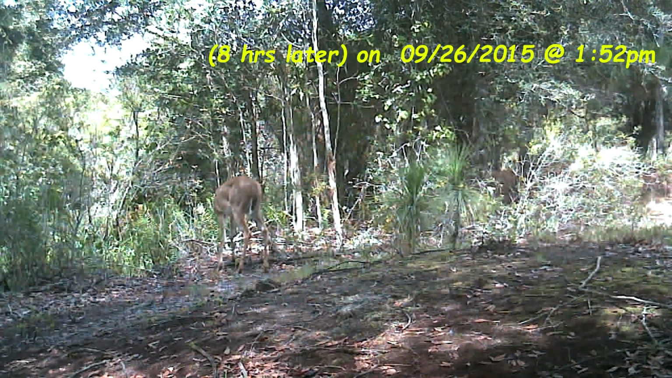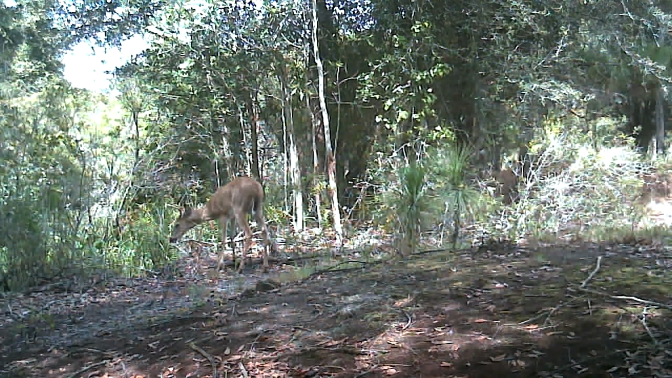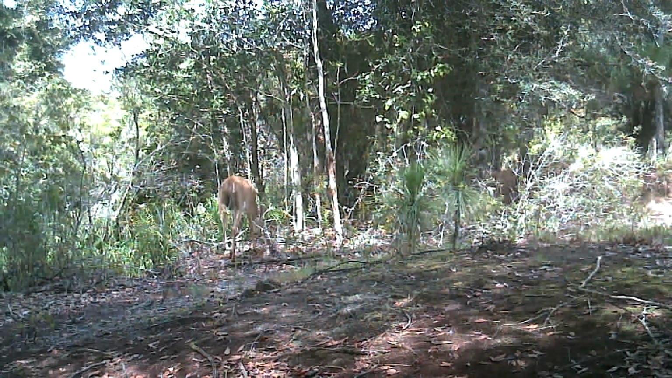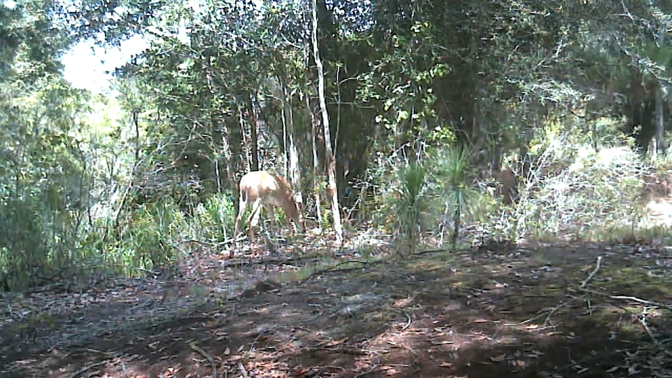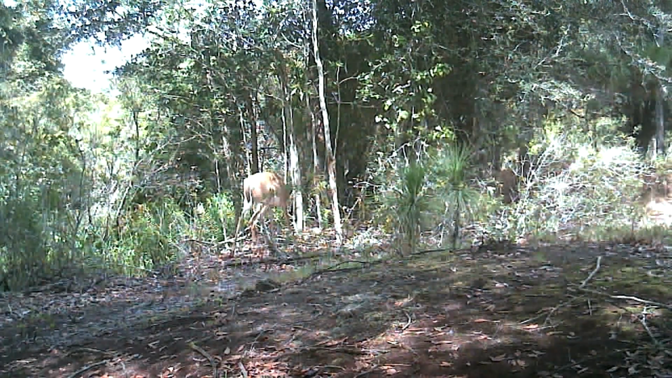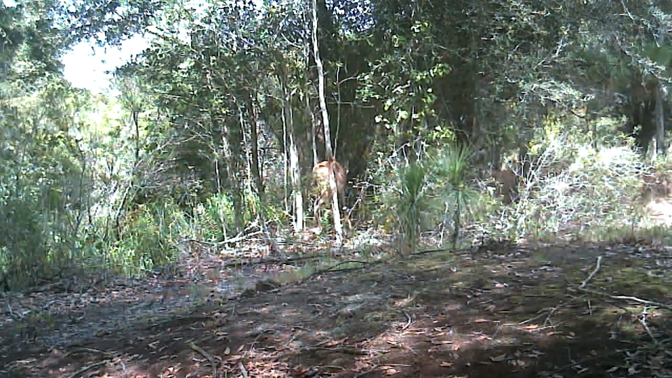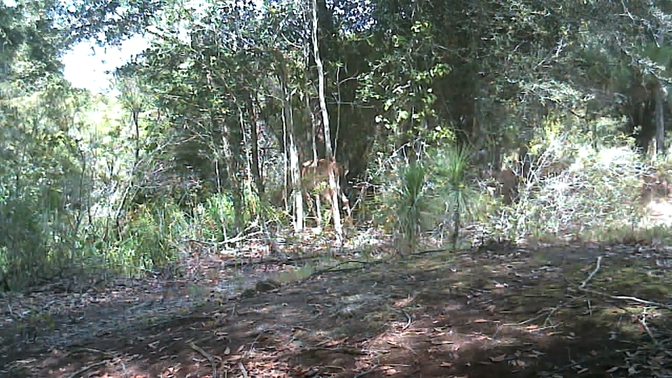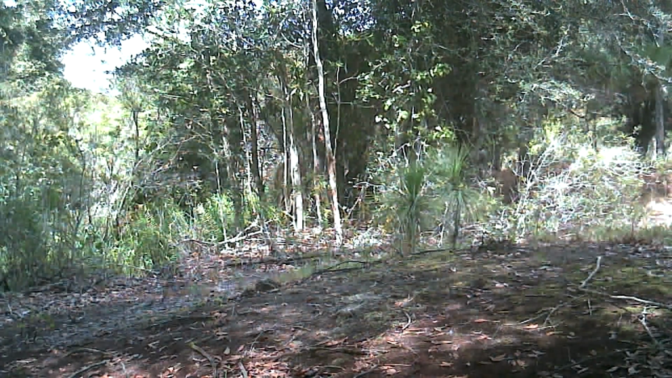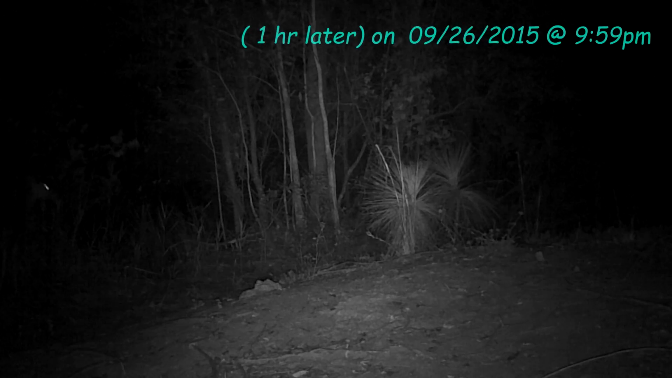And 8 hours later, there's a 4-point again. And 6 hours later, shows up again. Then an hour after this, we got the doe come back.